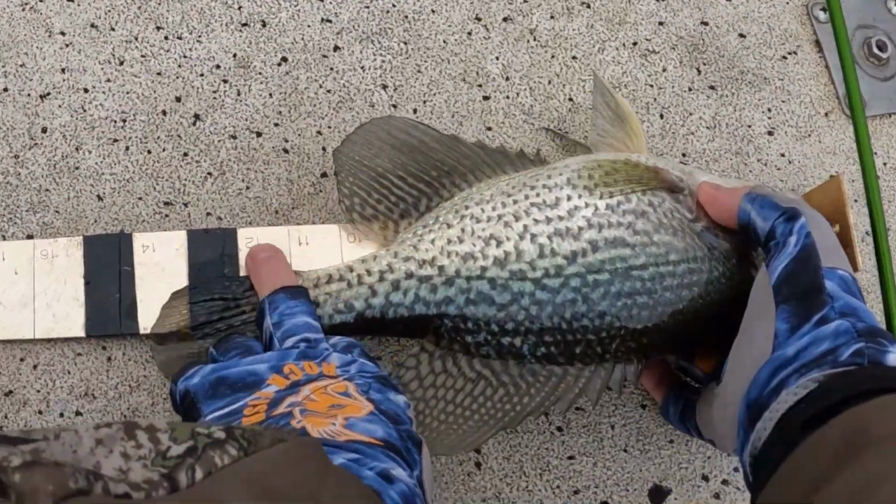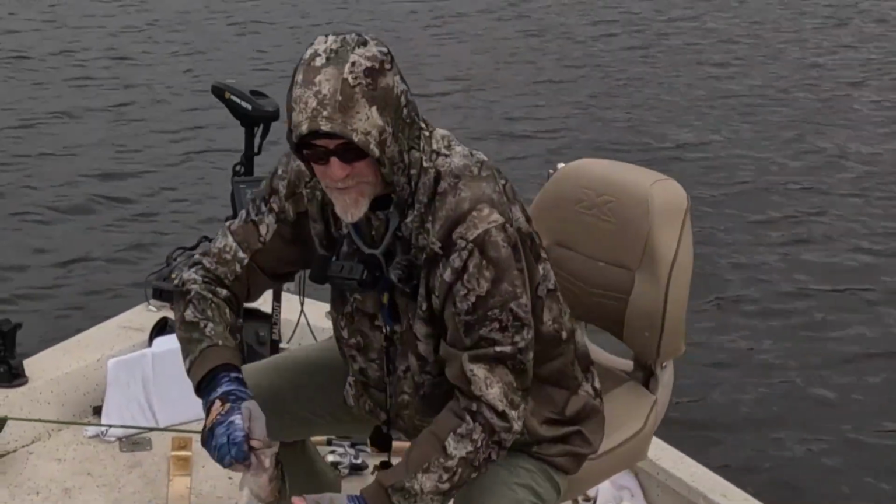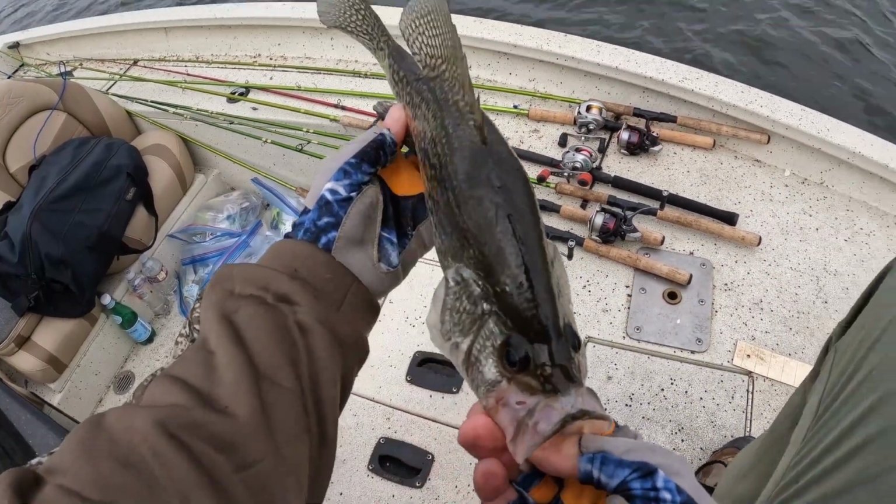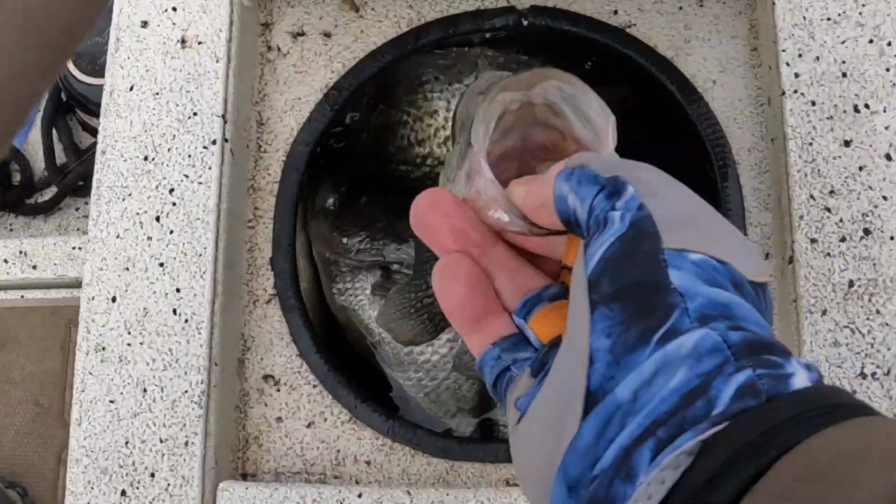Oh my goodness, that's a good 13 and 3/4 inch black crappie. Look at that back. Yes. Look how thick those shoulders are. Goodness gracious.